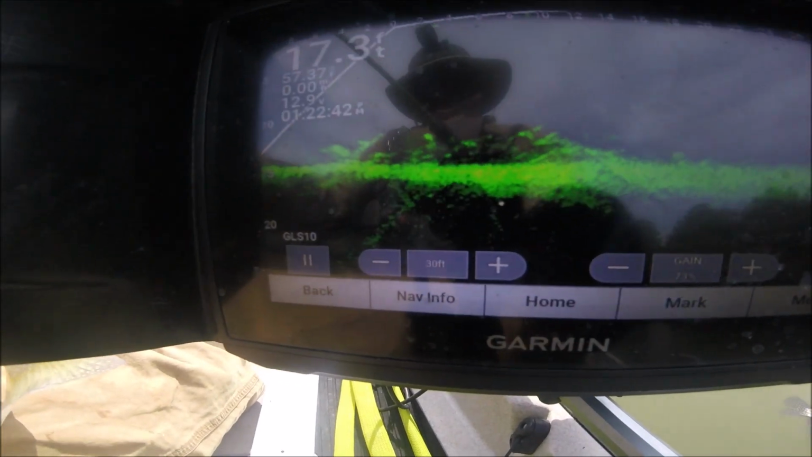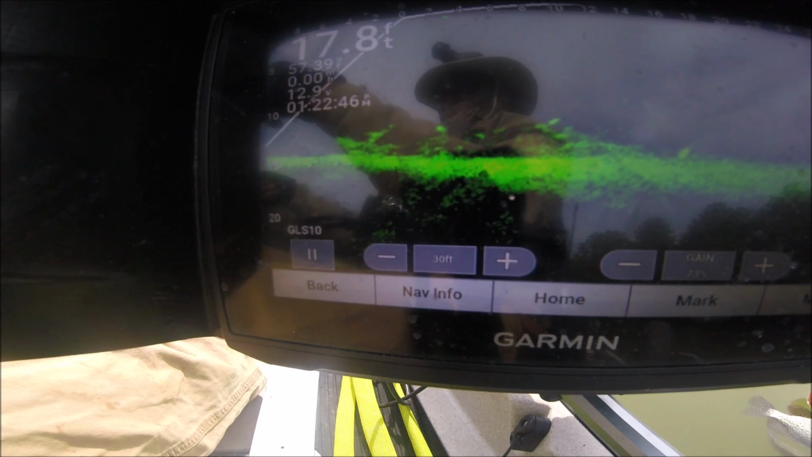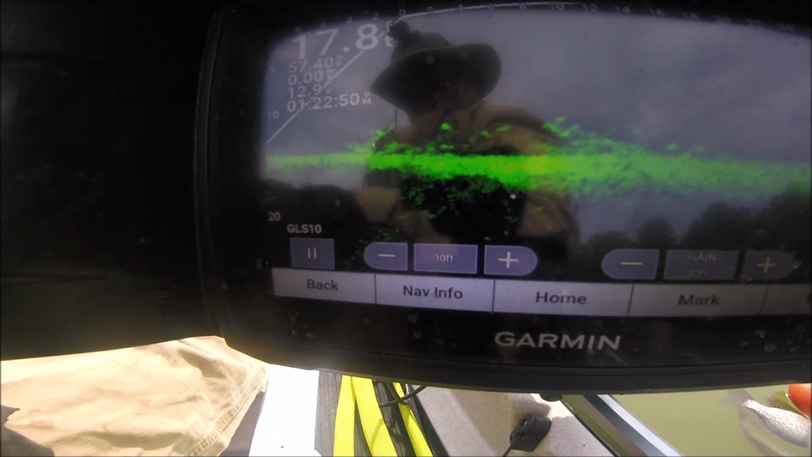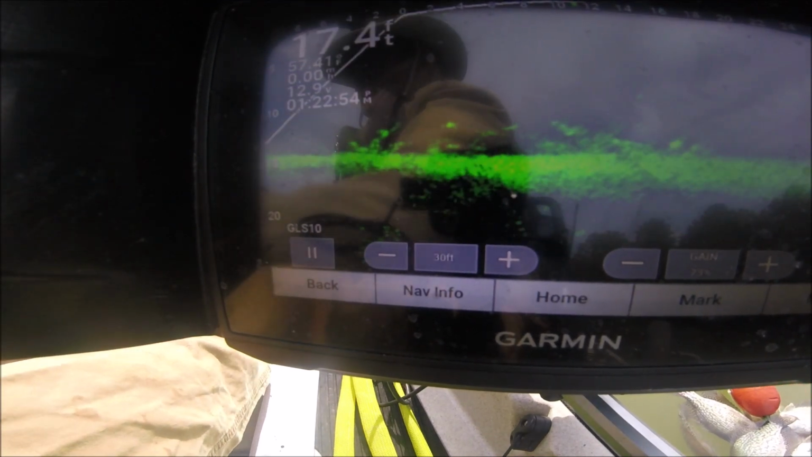Yeah, there's a big old catfish swimming around down there too. I seen him. That's what I love about this system I have on my kayak. I could see what's swimming down there, and then I just push my jigs down there and hopefully he likes what he sees.